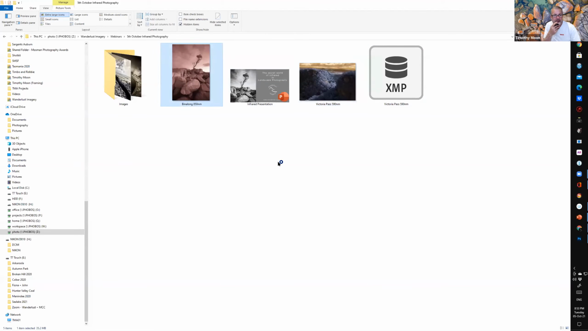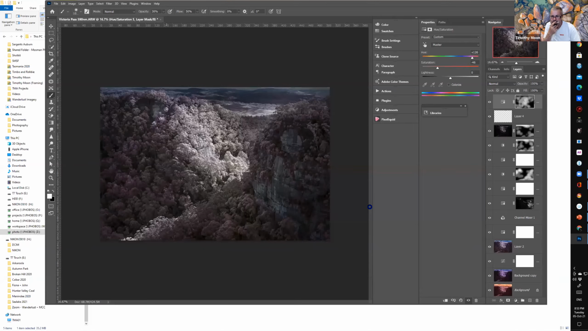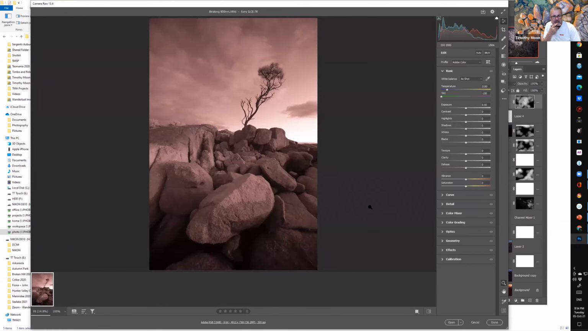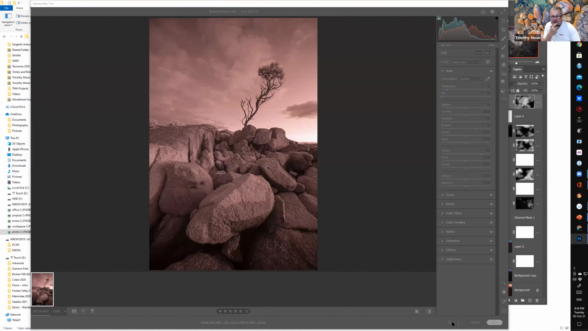So let's have a quick look at Binalong Bay, because this is just with the monochrome. This is the black and white, the 850 nanometers. So there again, I won't do anything to it at this stage, or the only thing I might do is maybe knock back the highlights, because the highlight's a bit bright in the sky there. So let's knock back the highlights a little bit. Maybe lift the shadows a touch, and we might crank up a little bit on the texture just to give a little bit more detail in the rocks in the foreground. So maybe we'll do that before we start. All right, we click OK.